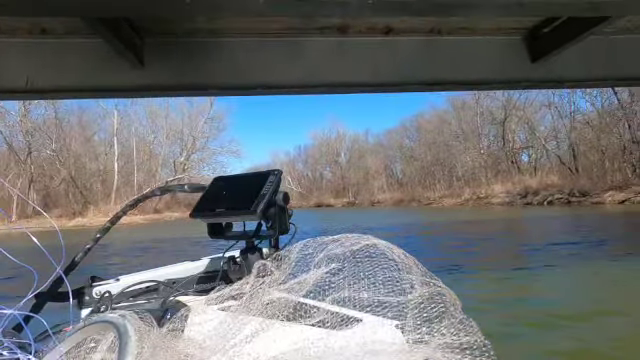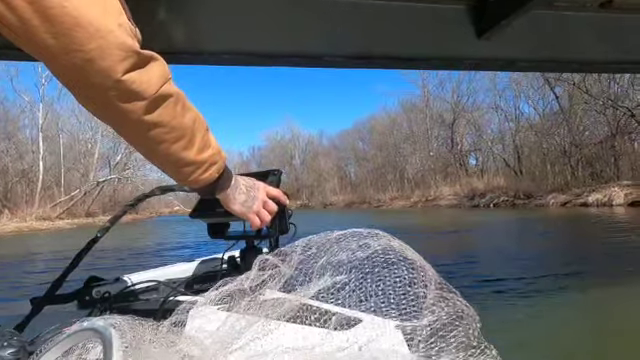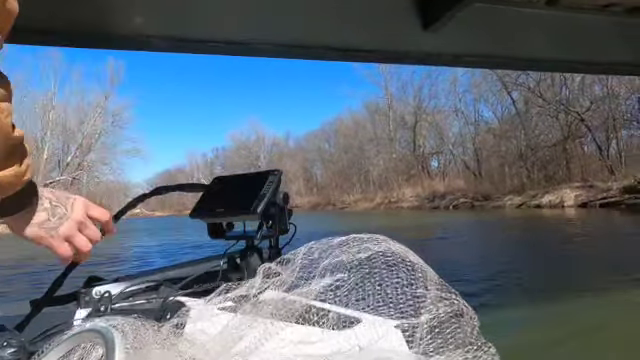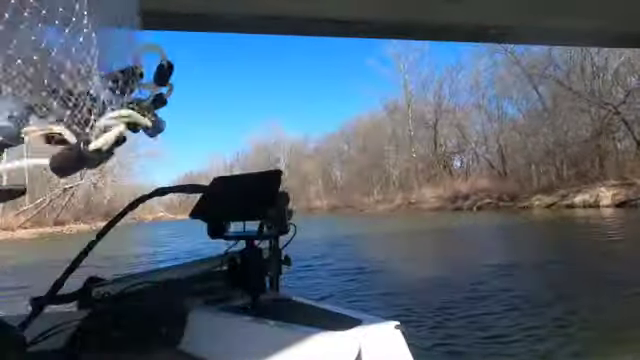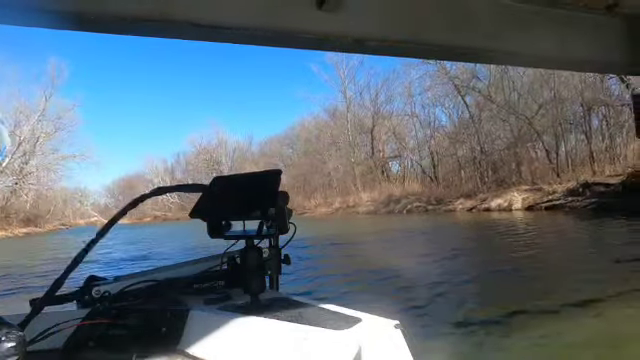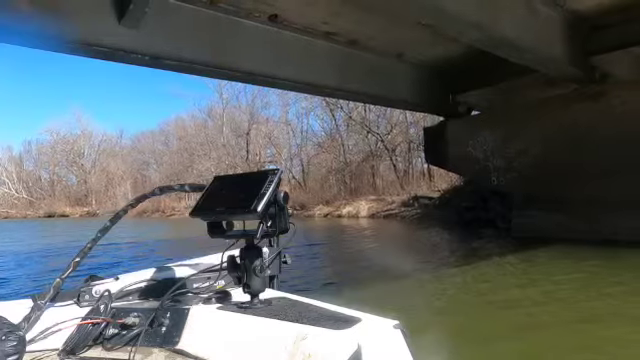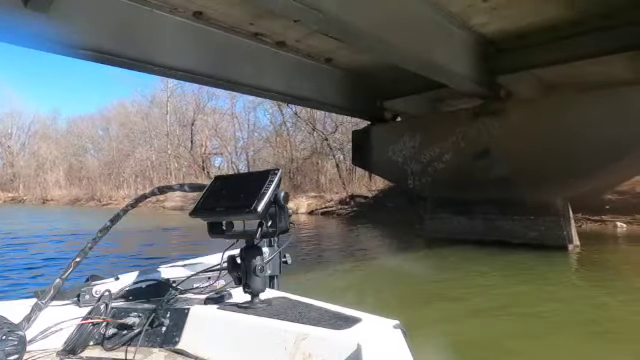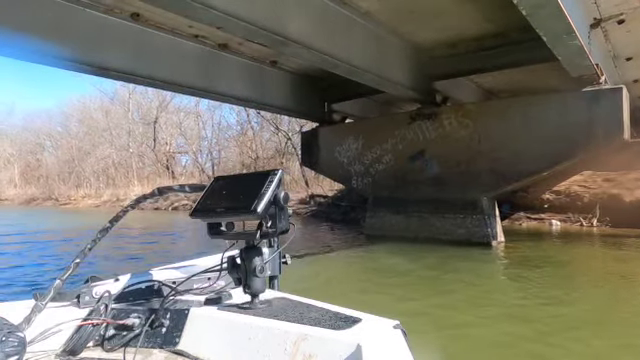I don't know what that is. Oh, my craft is 7 foot. This thing right here, all around us, all underneath us. Where I can see it falling on top of us. That wind is just something else.